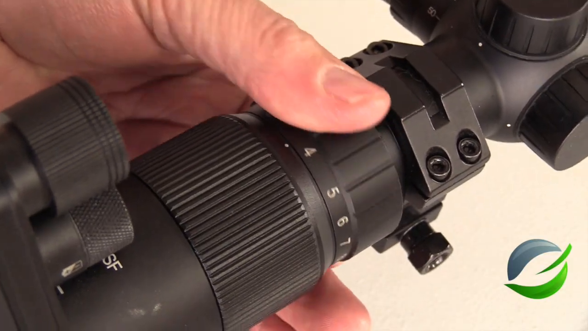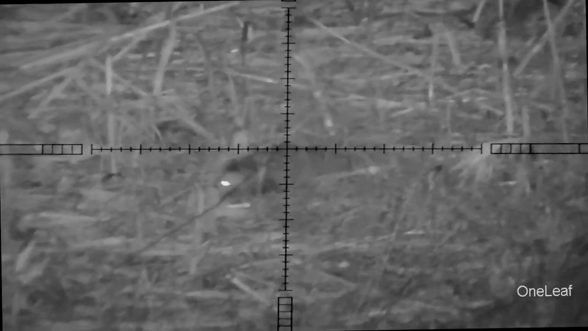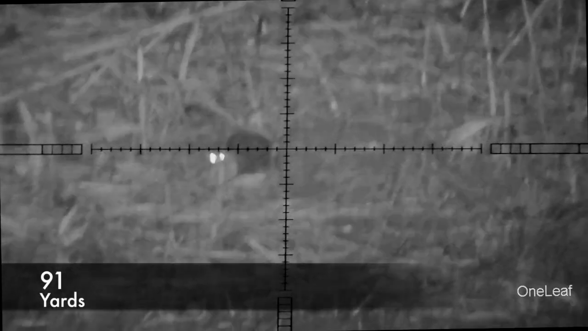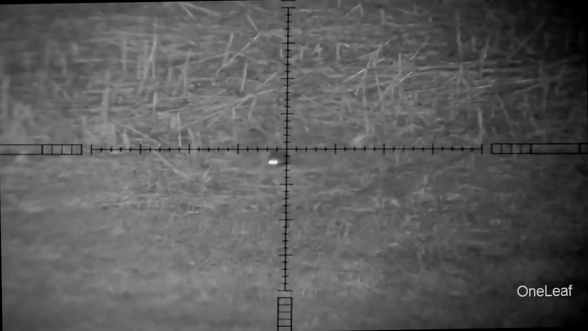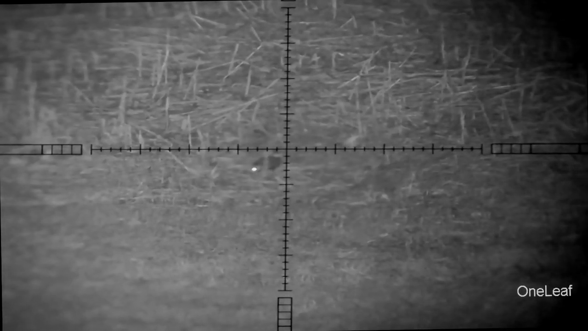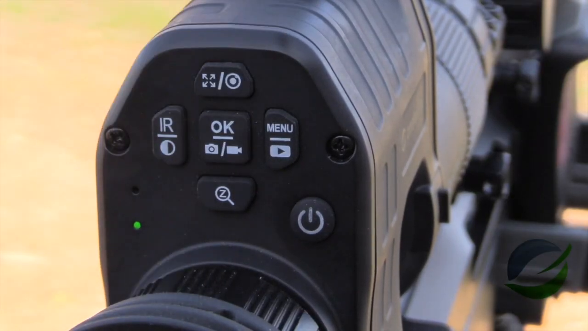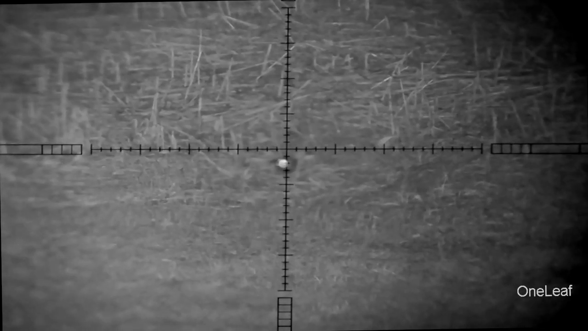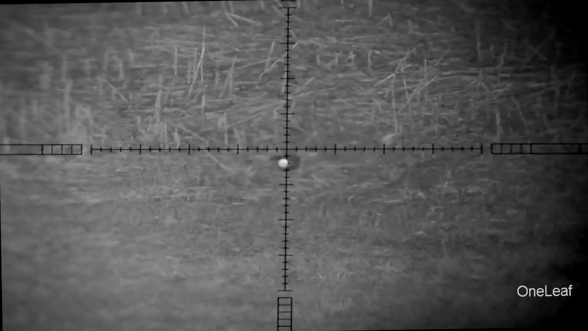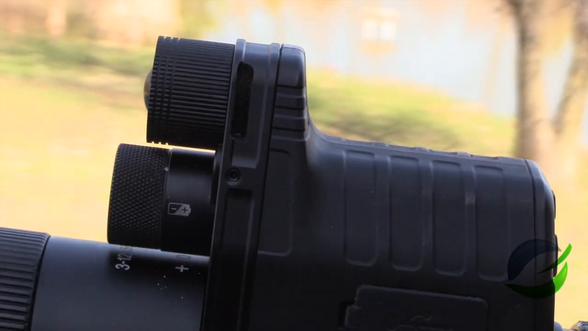I can zoom 3 to 12 power, and right here I'm at 12 power on this possum. I'm going to pull it all the way back to 3 to give you an idea what the 3x12 variable scope will do. Now it has a laser. I haven't quite figured out what I would do with that laser. You push this button here, you can turn the laser on, and you notice that laser is a little bit below center of the crosshair. There is an adjustment for that as well. With an Allen wrench, the laser's right here, and an Allen wrench will adjust the laser to the exact position you want.